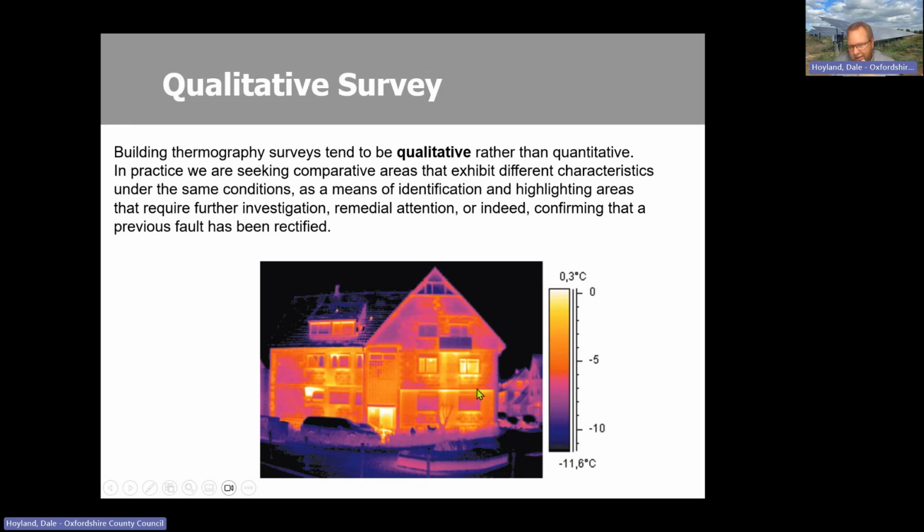And you can spot radiators here and such like. So there are much easier areas to make a big difference on, rather than absolutely measuring how much heat loss is on any particular bit. That can be done by the experts. And if there's a homeowner that's really interested, or there are some really quirky things that appear to have shown up, obviously they've got the option of getting an expert in and doing a more quantitative survey.